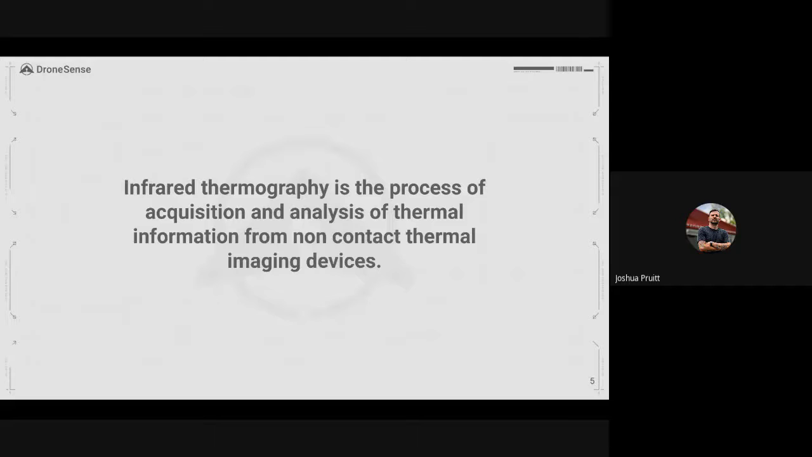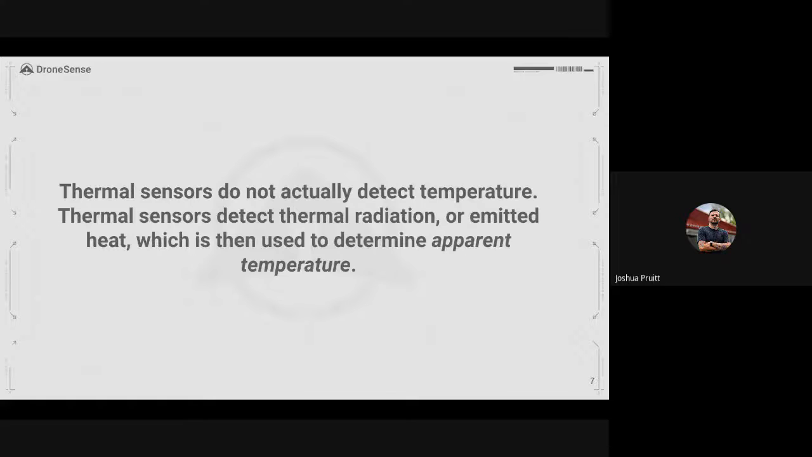Thermography, or infrared thermography, is a process of acquisition and analysis of thermal information from non-contact thermal imaging devices. That means we don't have the ability to walk up and touch it. It's from a standoff point of view. So what does that mean?